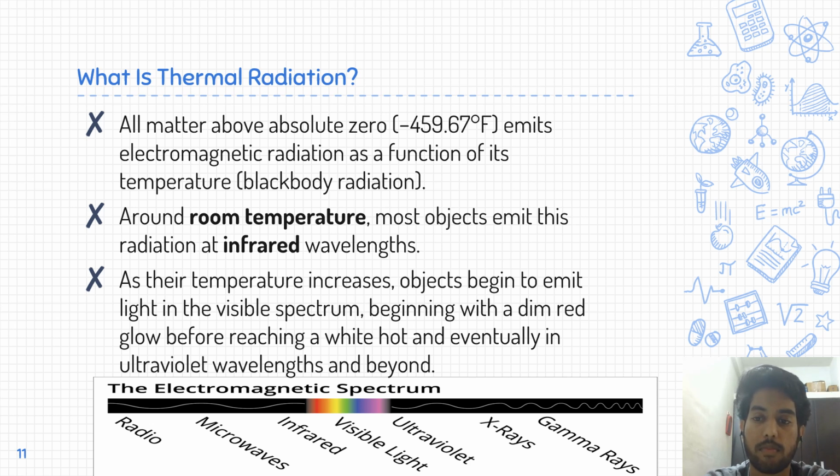But as the temperature of any object increases, the object begins to emit light in the visible spectrum, beginning from a dim red glow before reaching white hot and eventually the ultraviolet wavelengths and beyond.